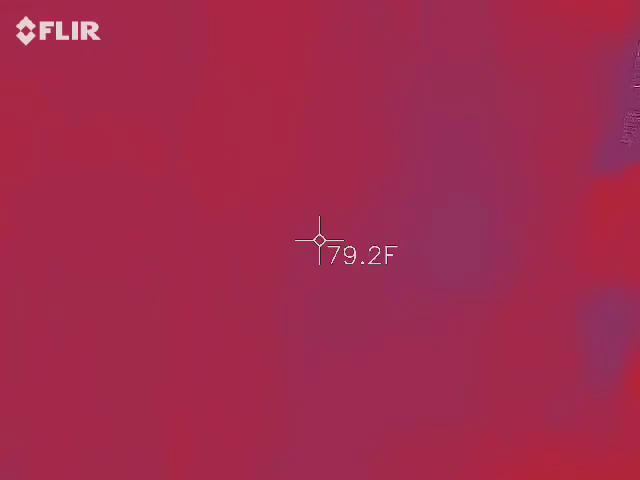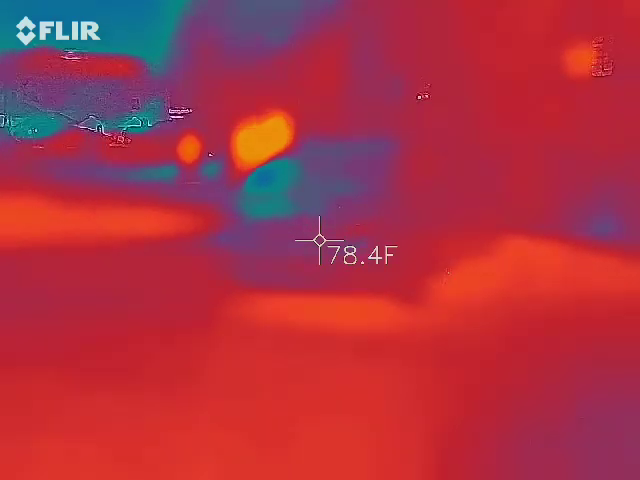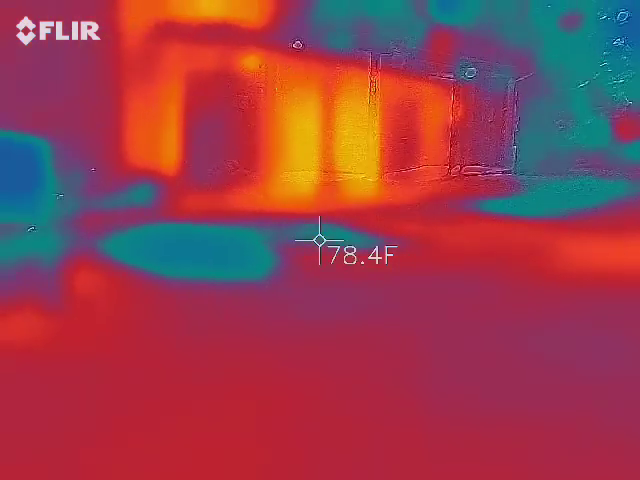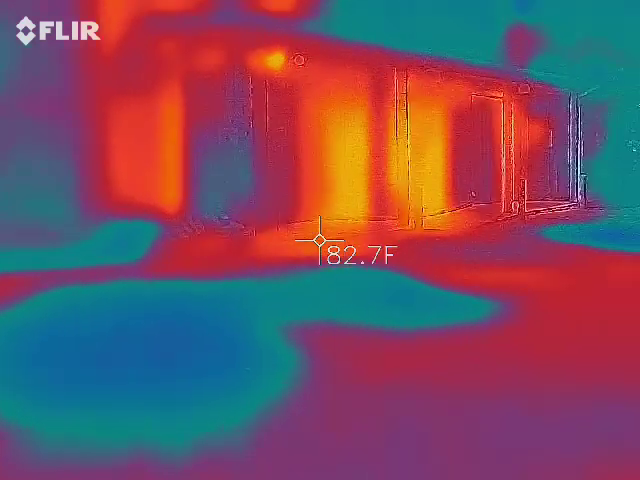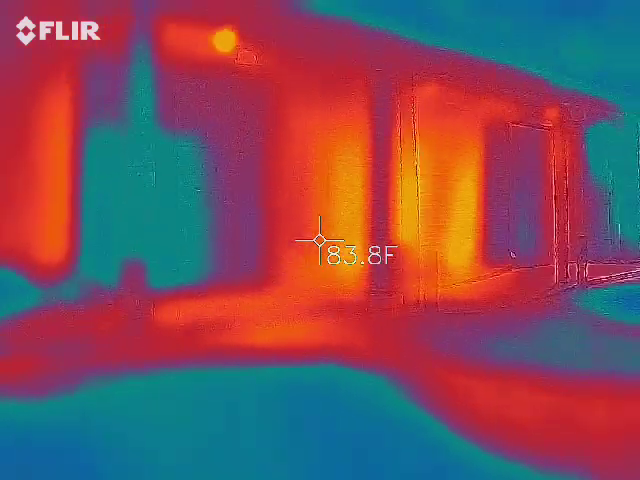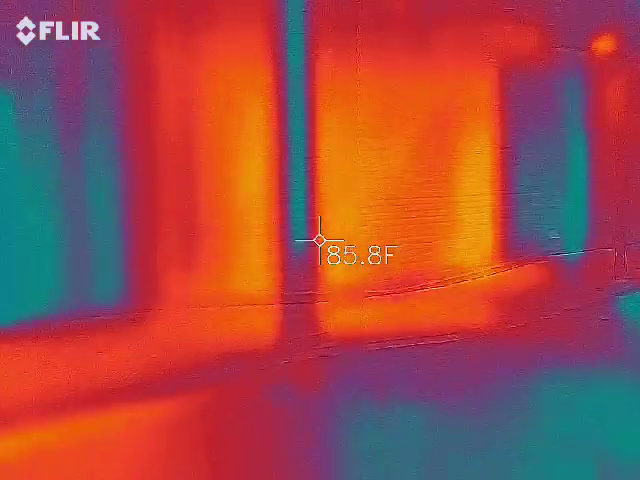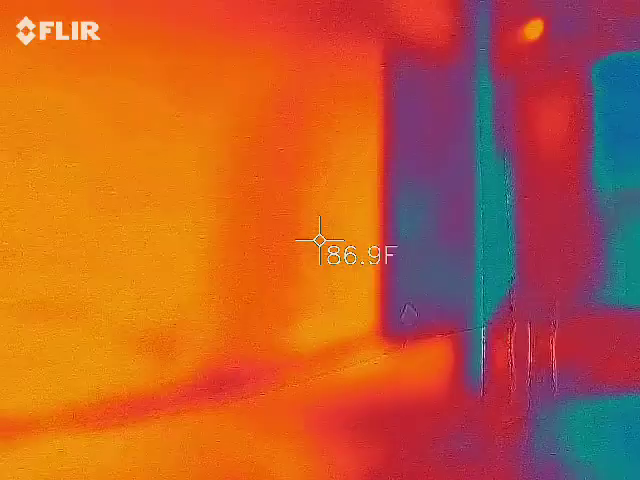Here, go this way. There you go. No, let's go to the door. Still not 100% sure. Are you supposed to be shooting? I'm just supposed to see what the different temperatures of things are.